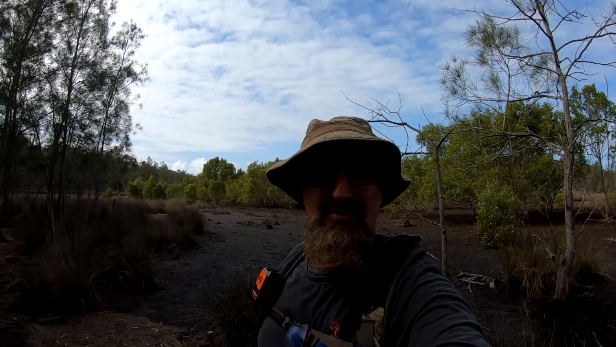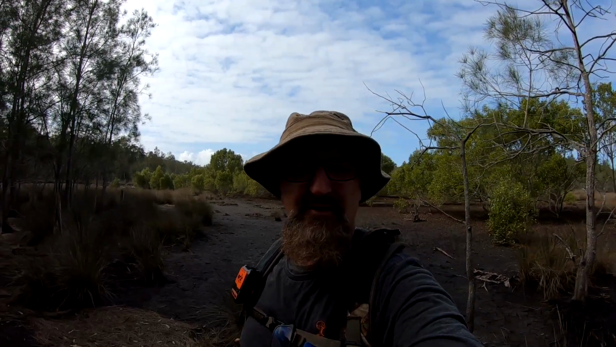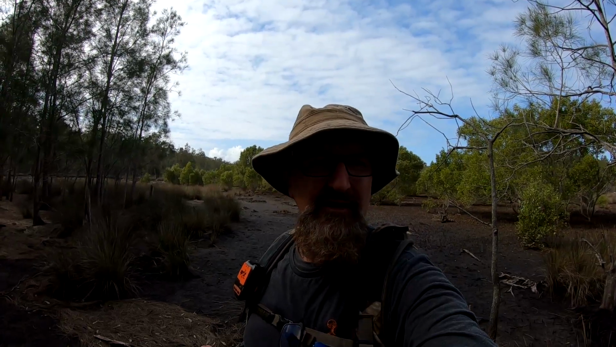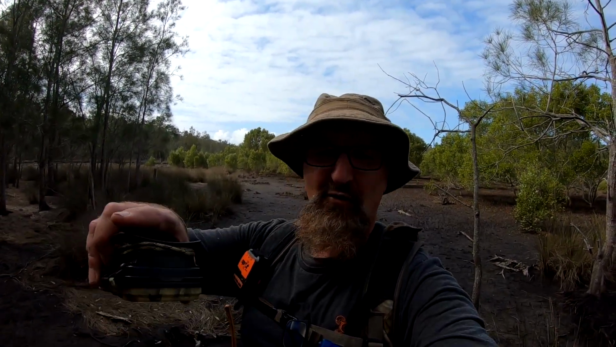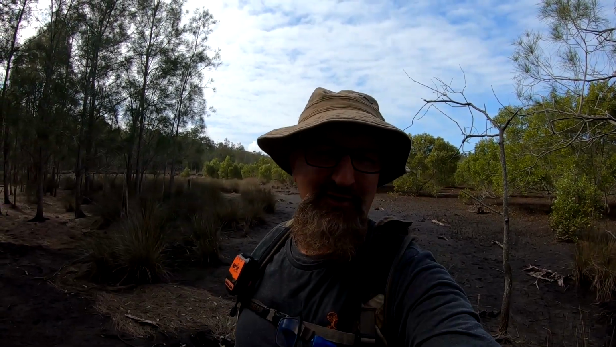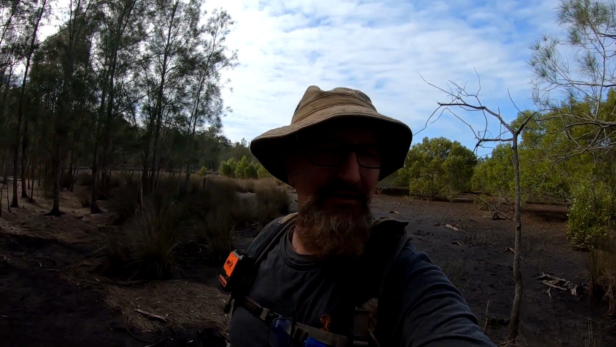It's hard to tell, there was more night vision on there than daytime stuff. Seen a wallaby and something sort of rooting around. It's hard to tell, there's a bit of grass in front of it. It's hard to tell on the little screen on this thing, but I'll have a better look when I get home, and hopefully there's something on there.